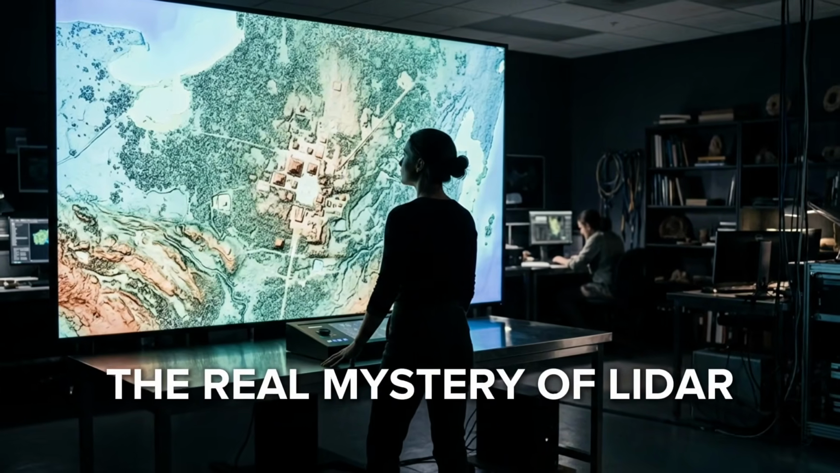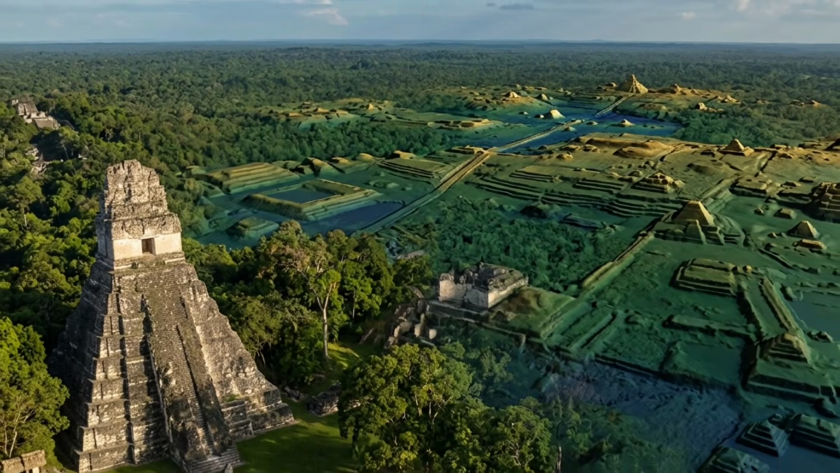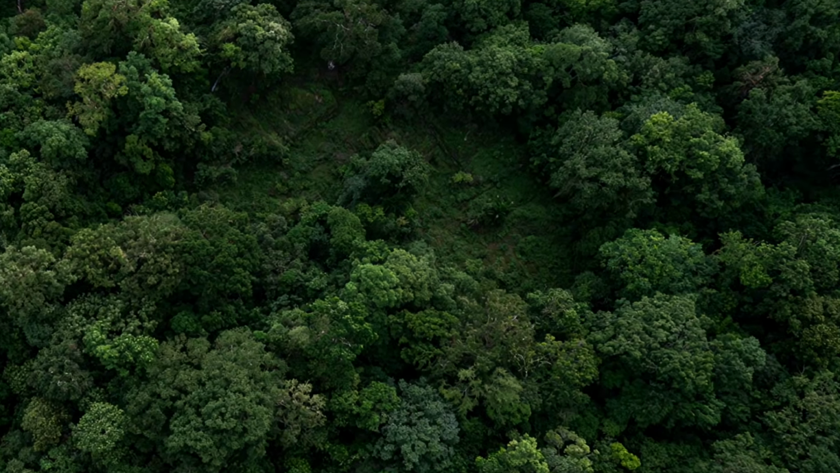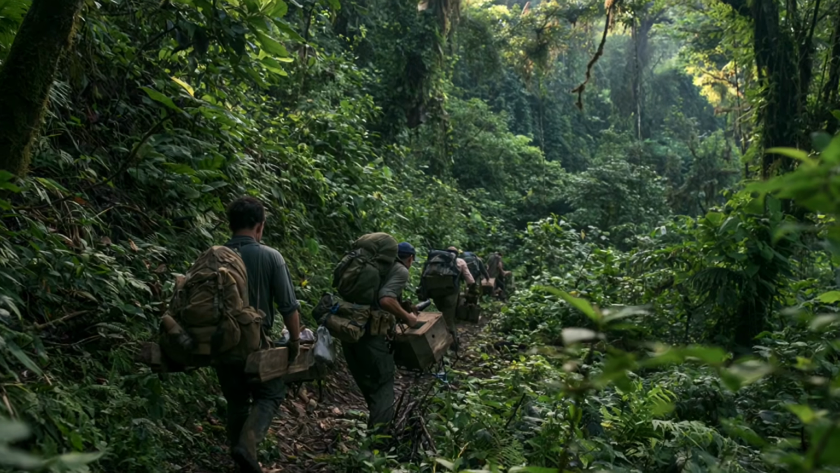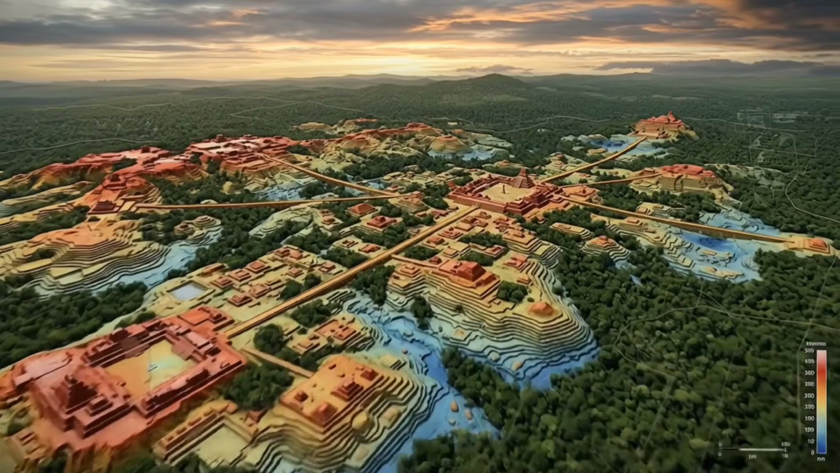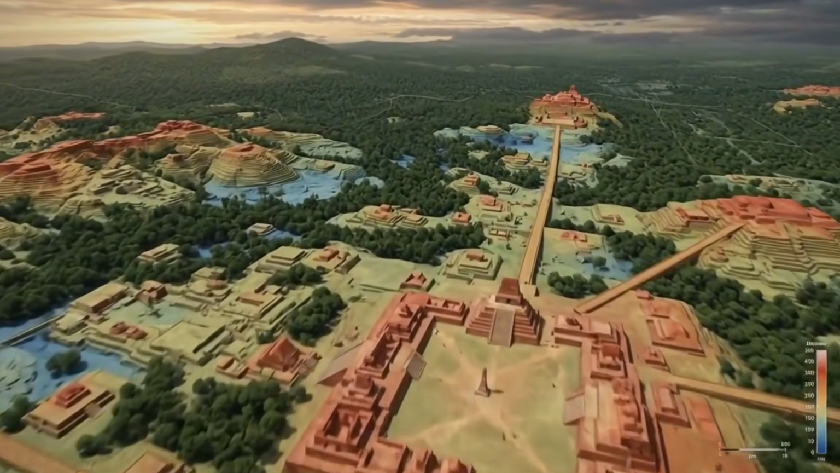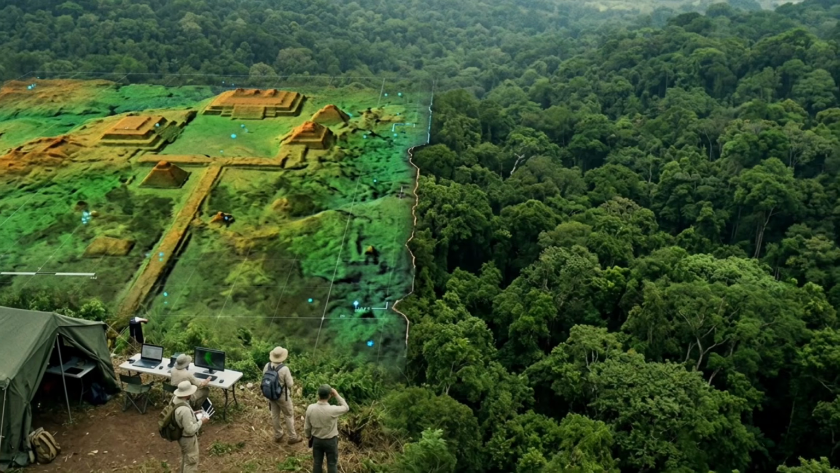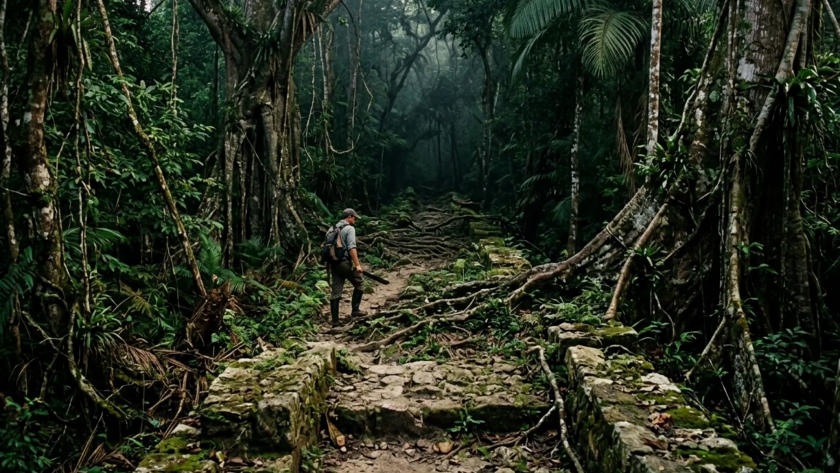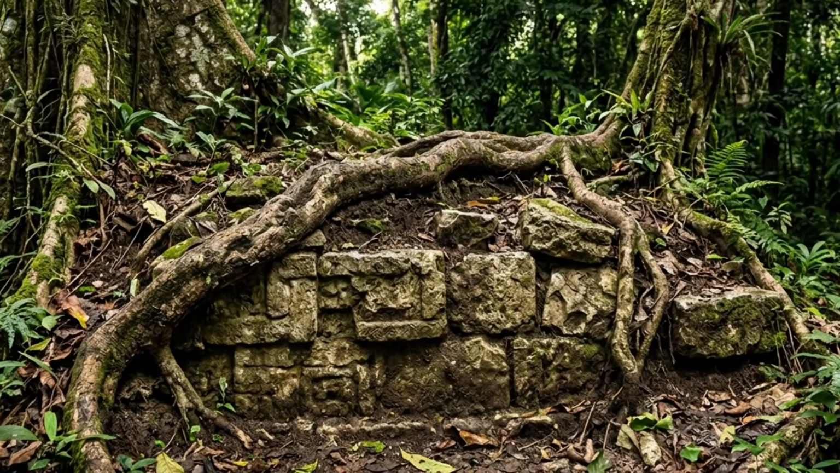That may be the real mystery of LiDAR. It didn't reveal a civilization nobody knew existed. It revealed how much of a civilization we already knew about, we still hadn't managed to see. For centuries, archaeology depended on what could be reached, excavated, and recognized from the ground. Now, technology can trace patterns stretching across entire landscapes, and somewhere beyond the areas already mapped, beneath millions of trees, there may still be roads no researcher has followed, settlements not yet documented, structures still resting beneath roots and soil.